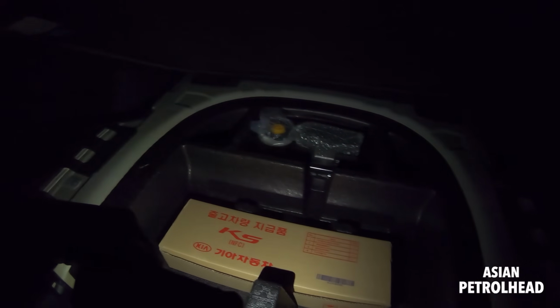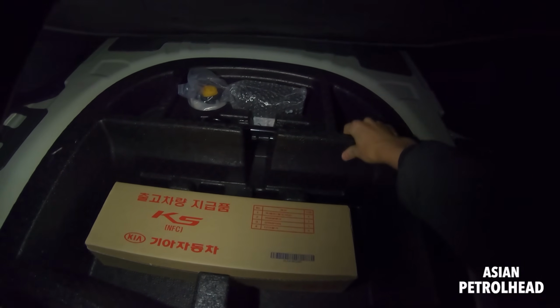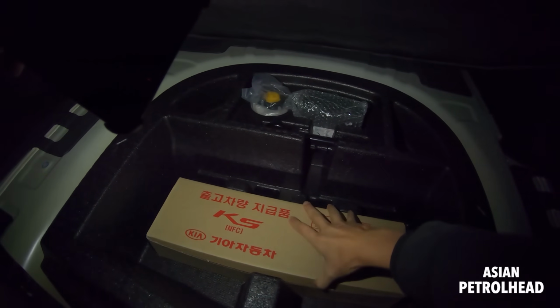Trunk size wise, it's not bad. It's quite large enough, I think. And it's got a fix-a-flat kit because we don't get spare tires here in Korea, but like you see here, it's got some space for a spare tire. So if you're watching from North American markets, they will probably give you a spare tire.